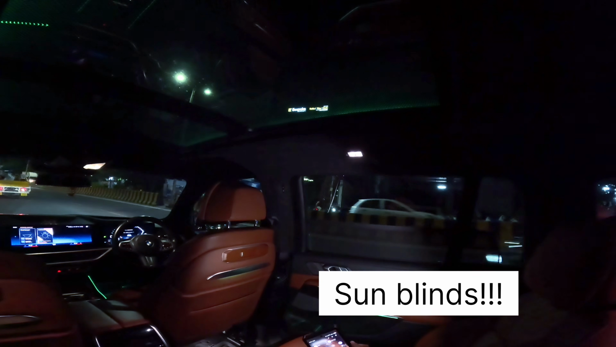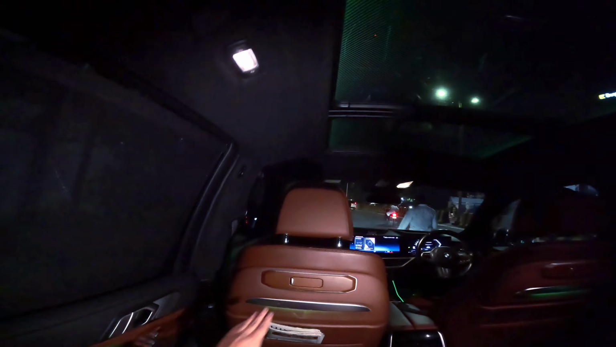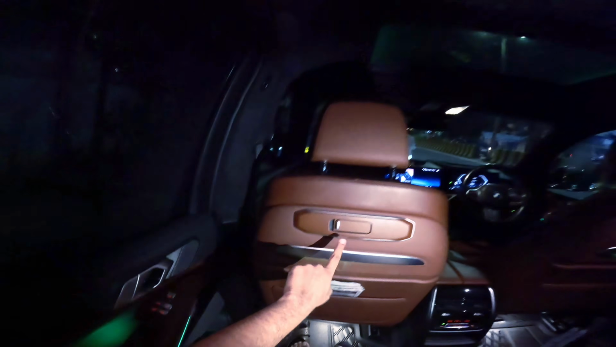It has got automated privacy blockers, and also it has got the controls for the sunroof. Here you have the sunroof, the small sunroof, and also on the top you can control this as well. And as you can see, it has got beautiful ambient lighting running on the glass as well. Here you have got an iPad holder.